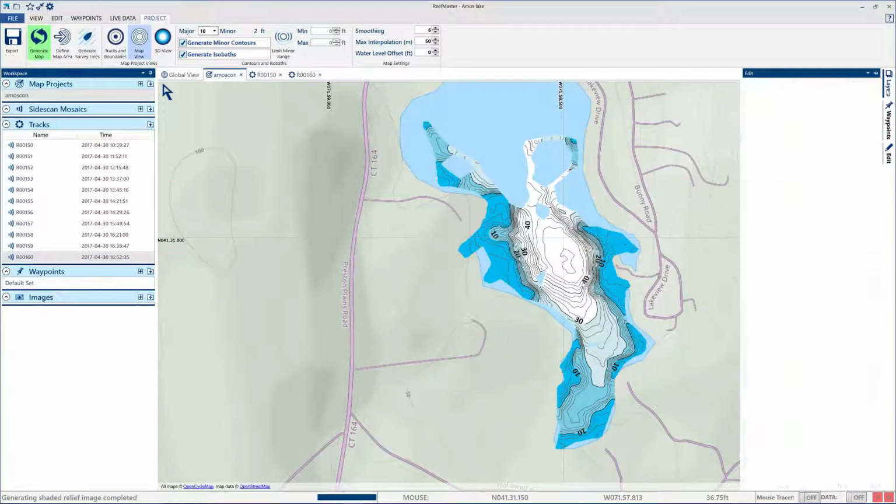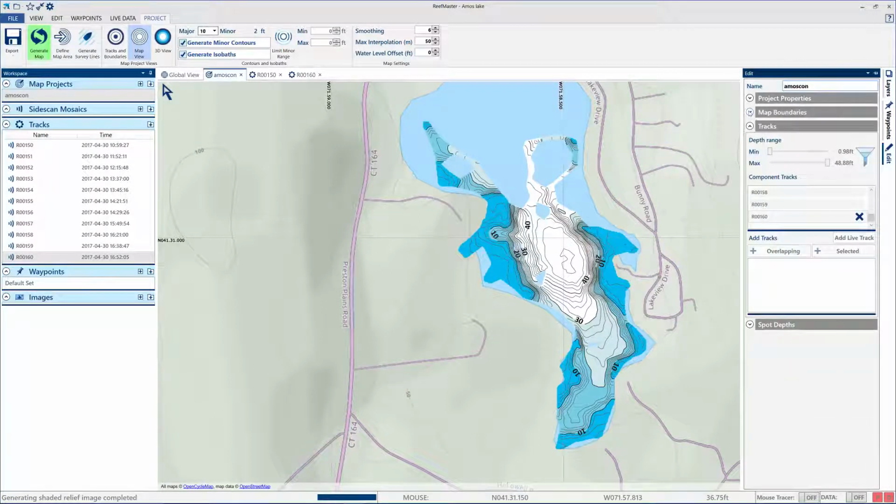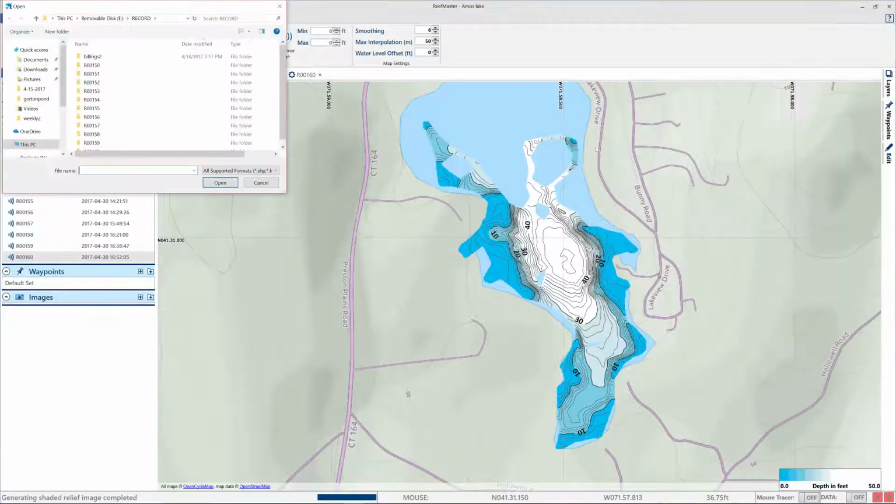So, layers. Under edit, it is. Map boundaries, import.